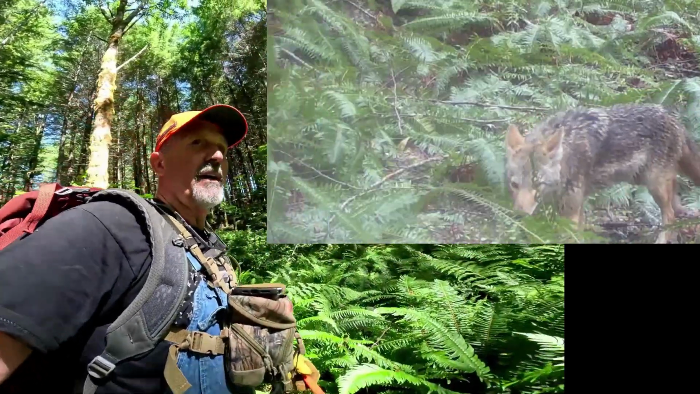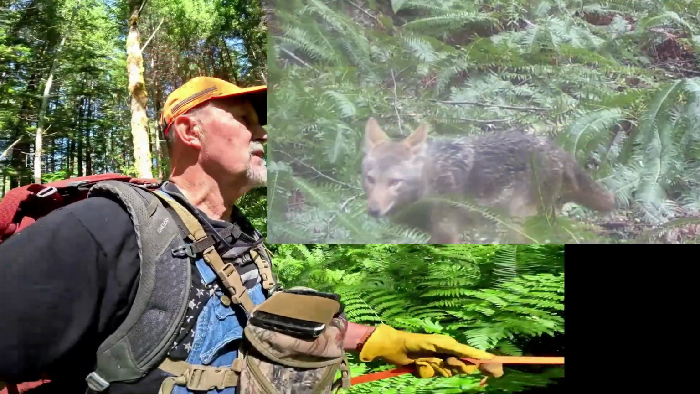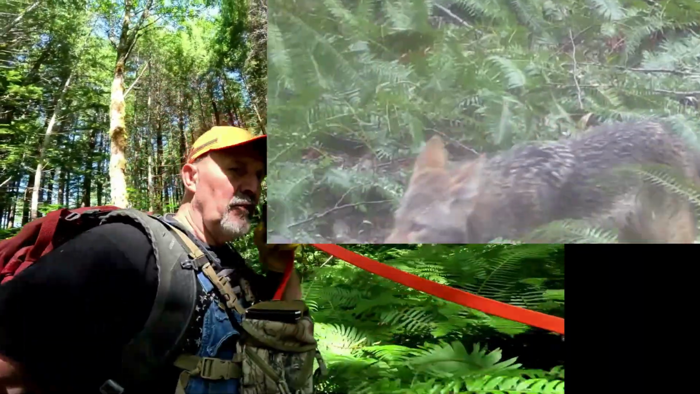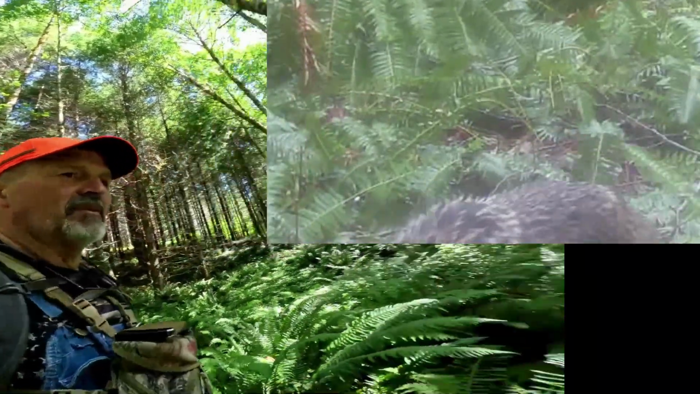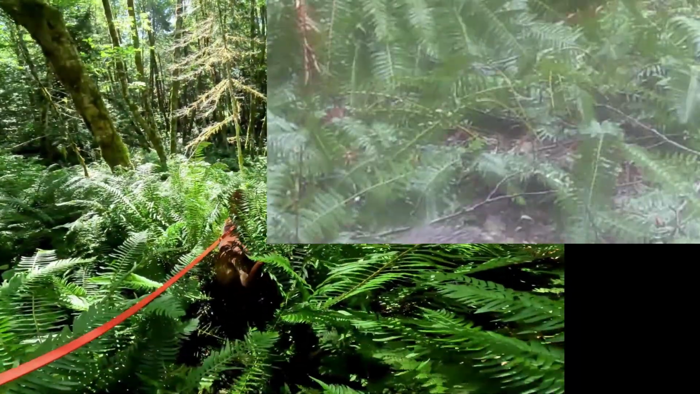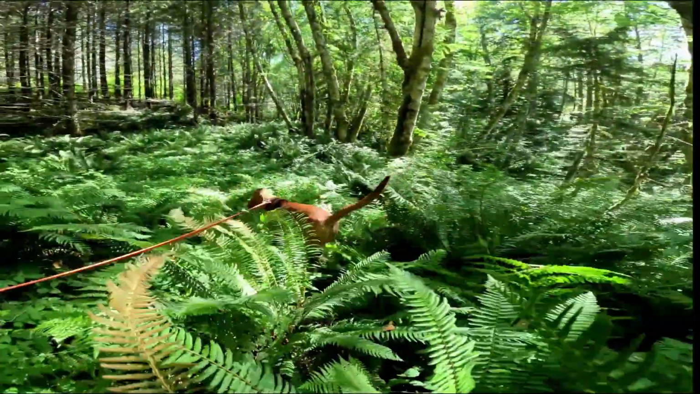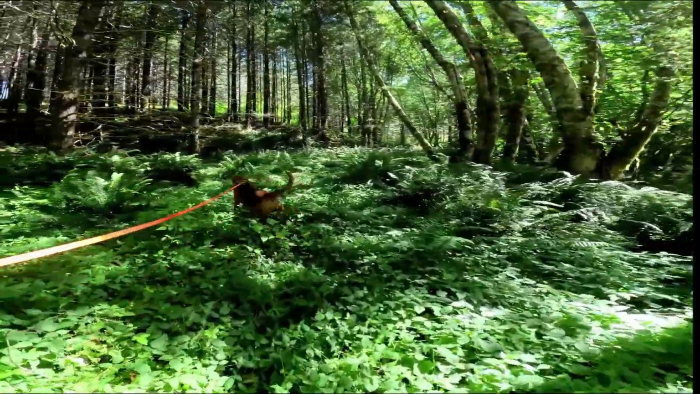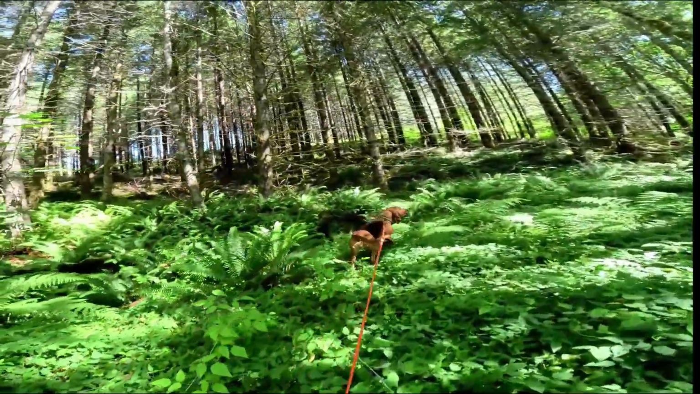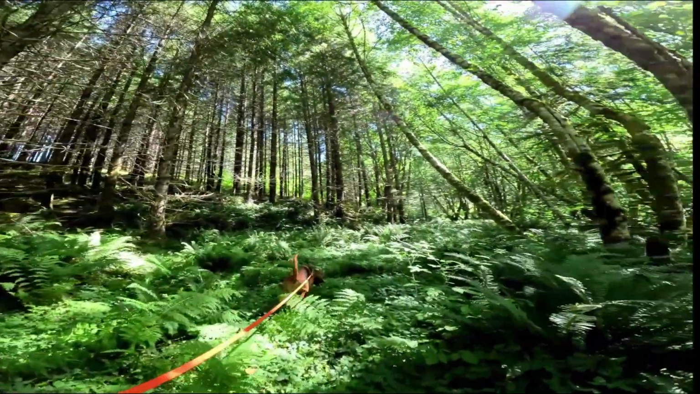So once again, we've got about 5 or 6 cameras that we need to pull out of here, and they've been here for a long time. What you looking at, huh? And the ferns are tall. Absolutely gorgeous in here. Look at this. Gorgeous.